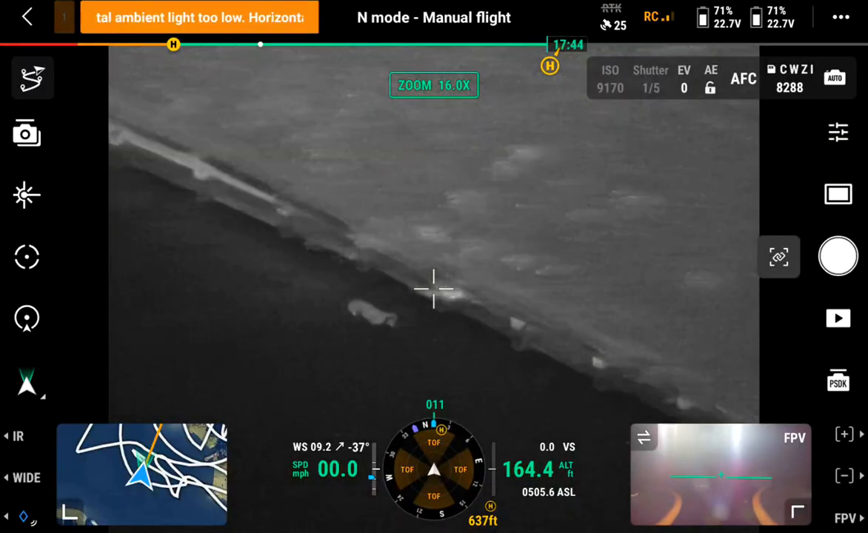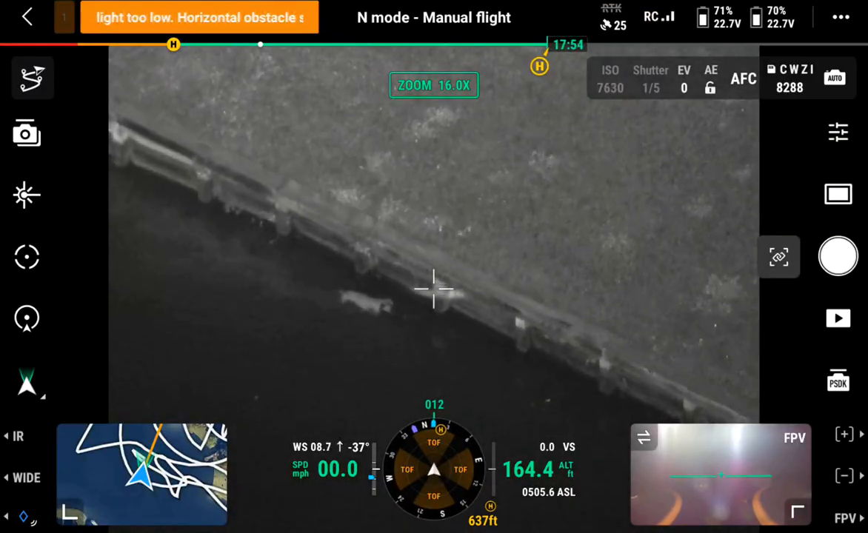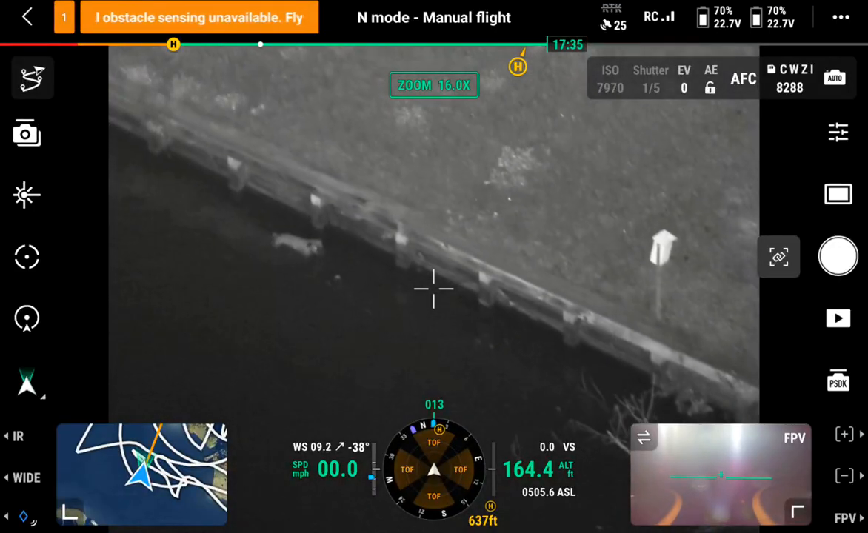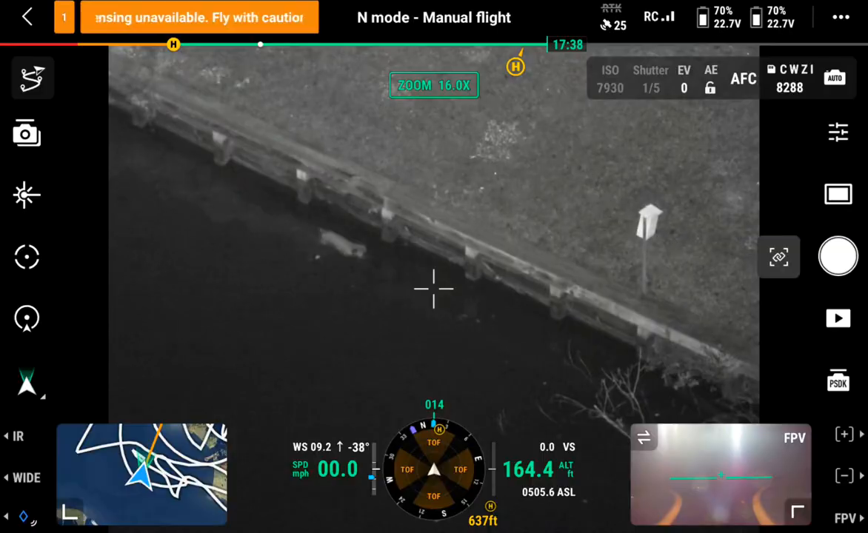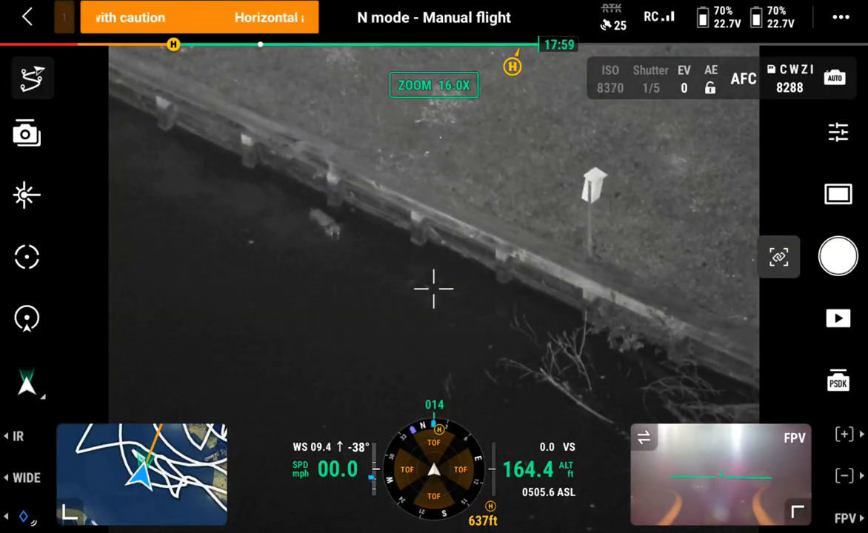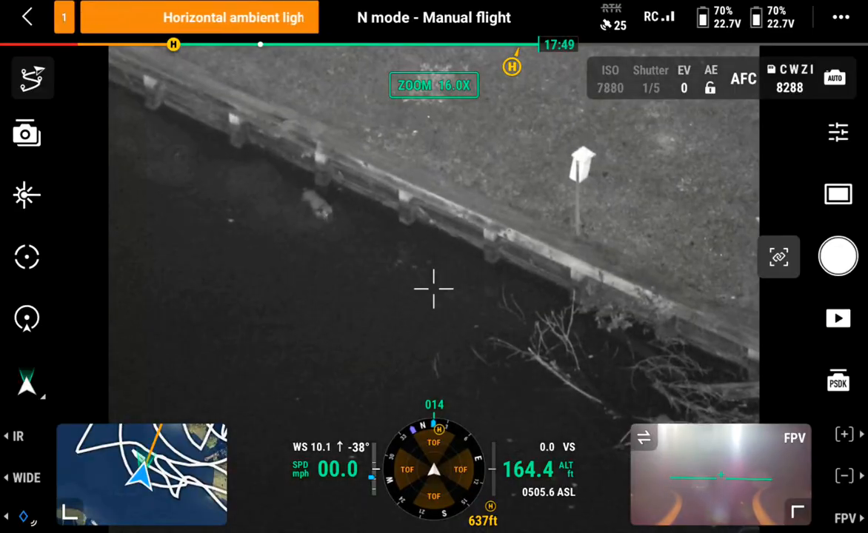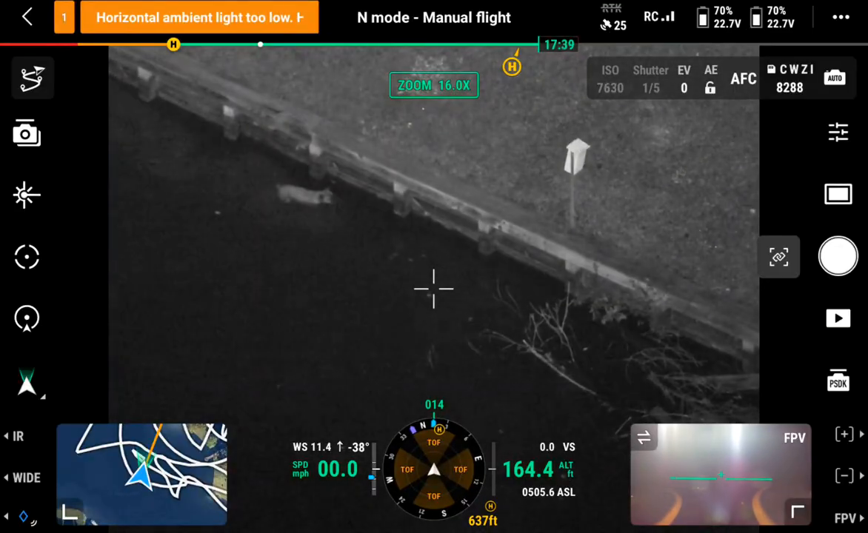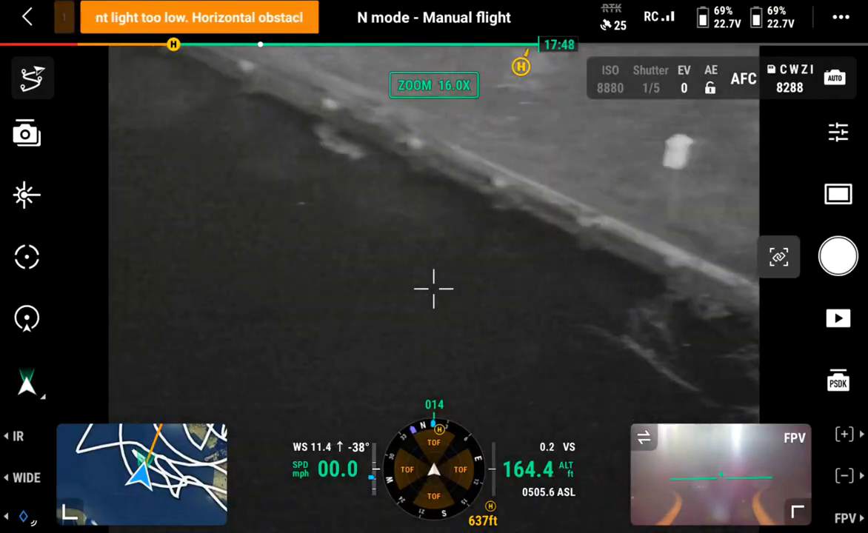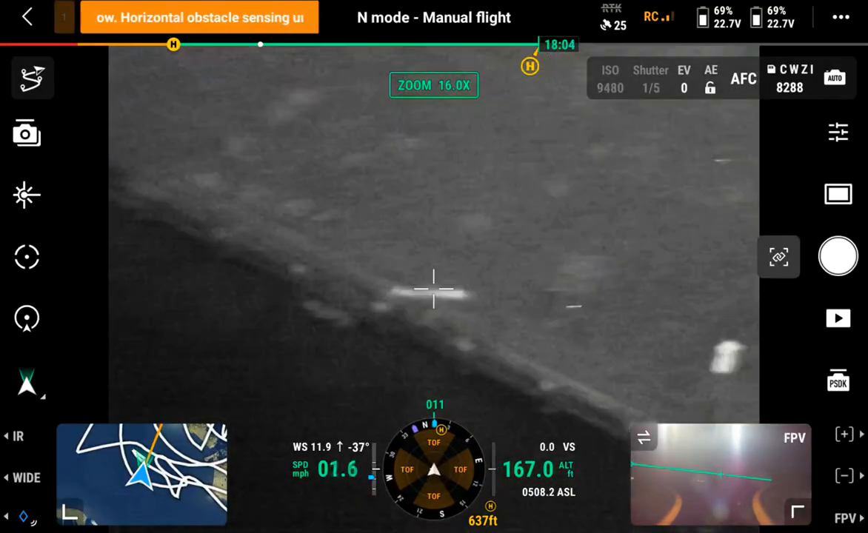Holy moly, we found her, guys. She's walking toward the brush. She's turning to go the other way now. Let me see if I can head her off.